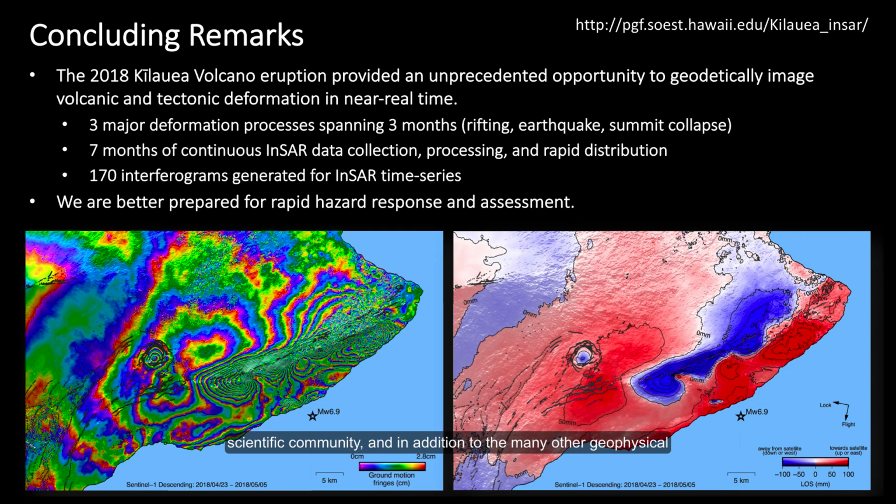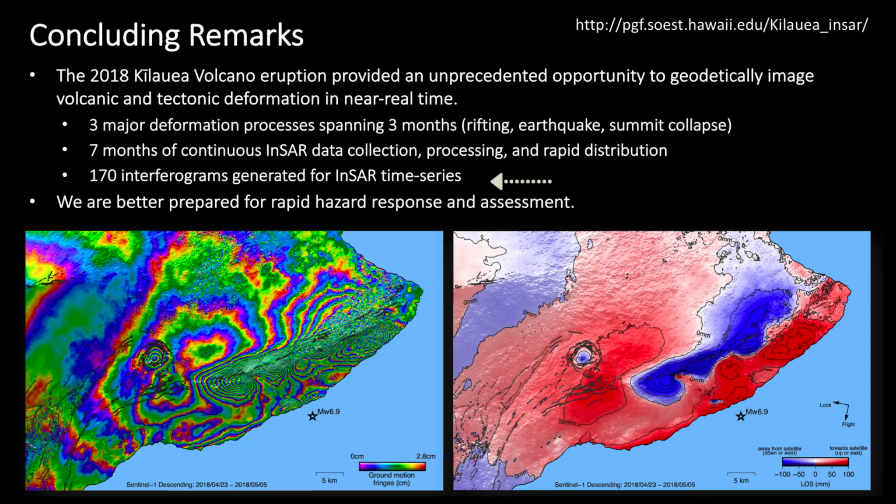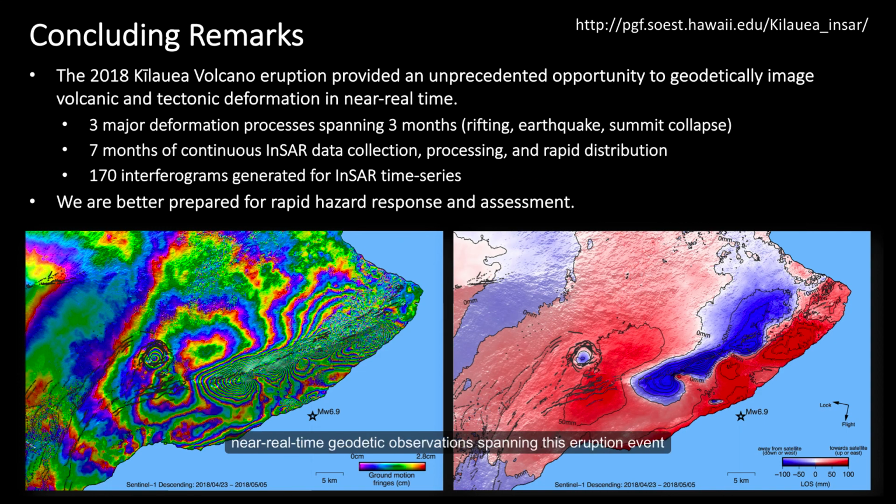And in addition to the many other geophysical tools used to investigate this event, our group developed an InSAR time series using over 170 interferograms. And as a final note, I'd just like to say that the continual near real-time geodetic observations spanning this eruption event in 2018 provided an exceptional test bed for rapid hazard response, particularly relevant for remote regions. So thanks to this unique opportunity, we are now even better prepared to successfully integrate dense spatiotemporal geodetic data sets for things like post-earthquake and of course post-eruption rapid response.